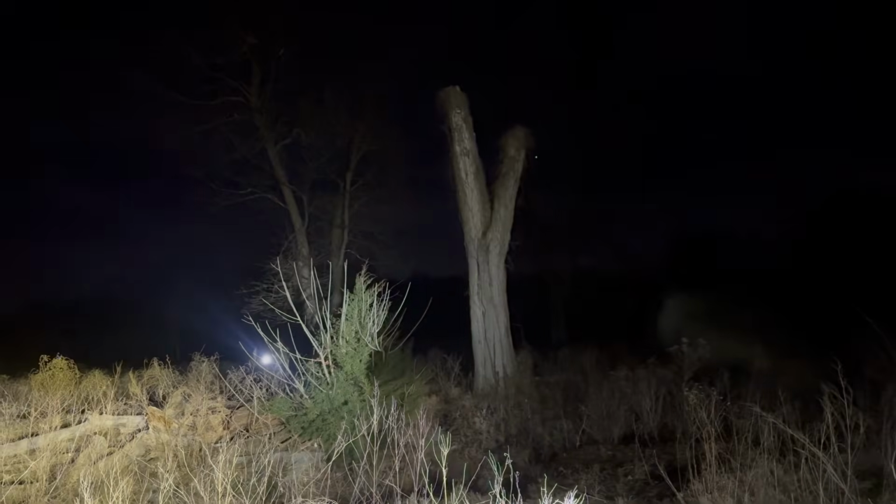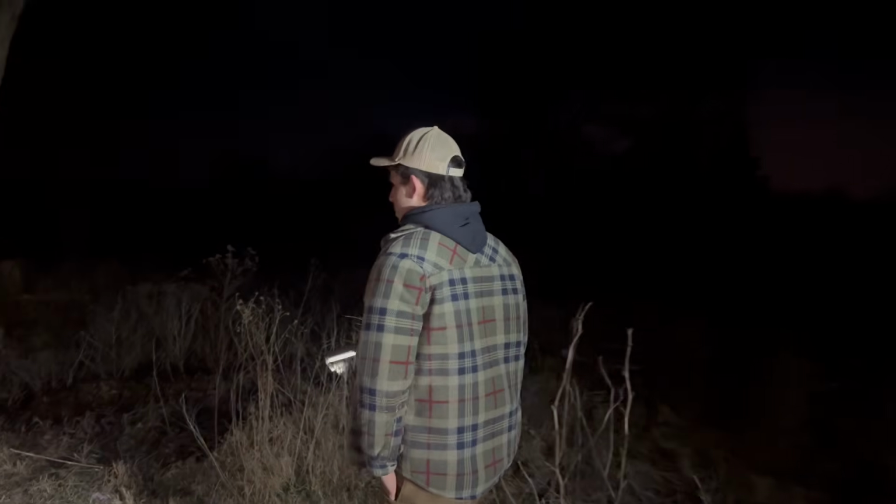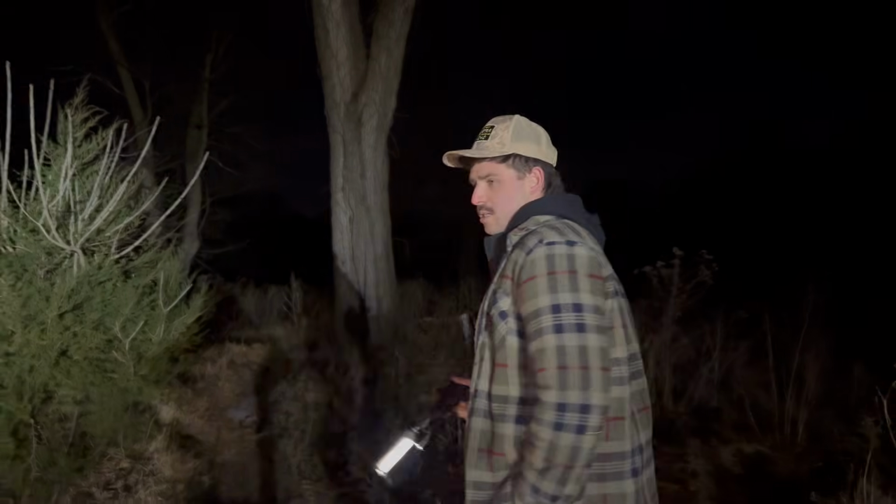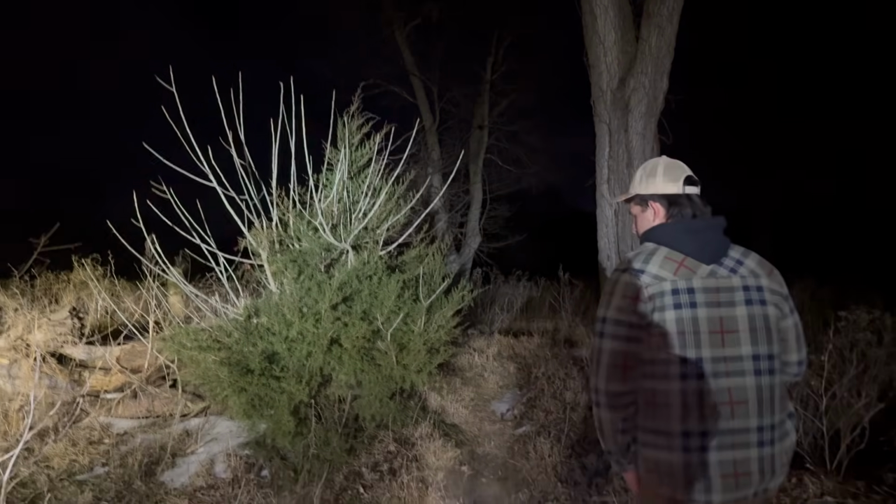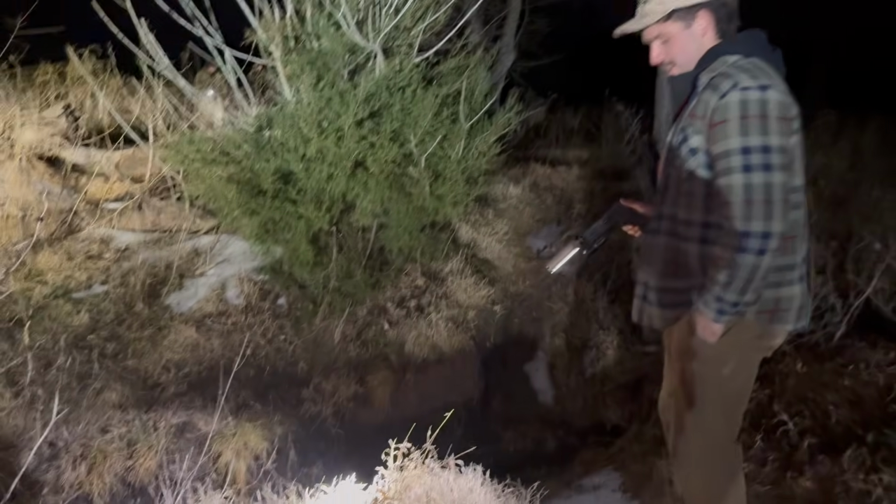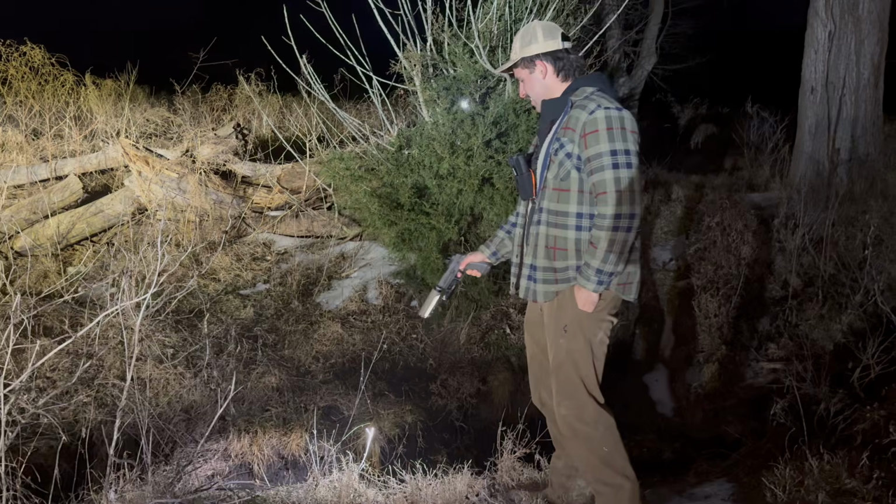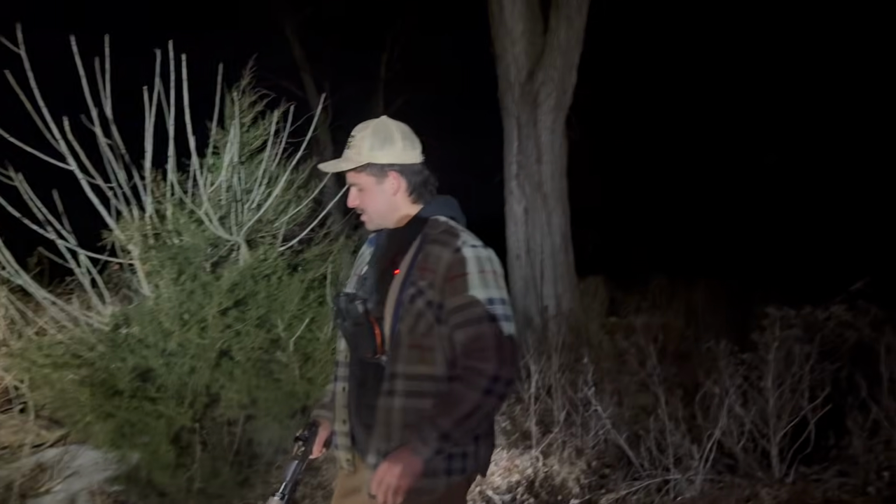I got Will over here. He's looking for this pig. There's a ditch right here. This pig ran into it, and we're trying to see if we can find him real quick. I don't know. He just disappeared. Review footage. He just disappeared. But oh, he's right there. You got him? Yeah, I got him. Hold on.